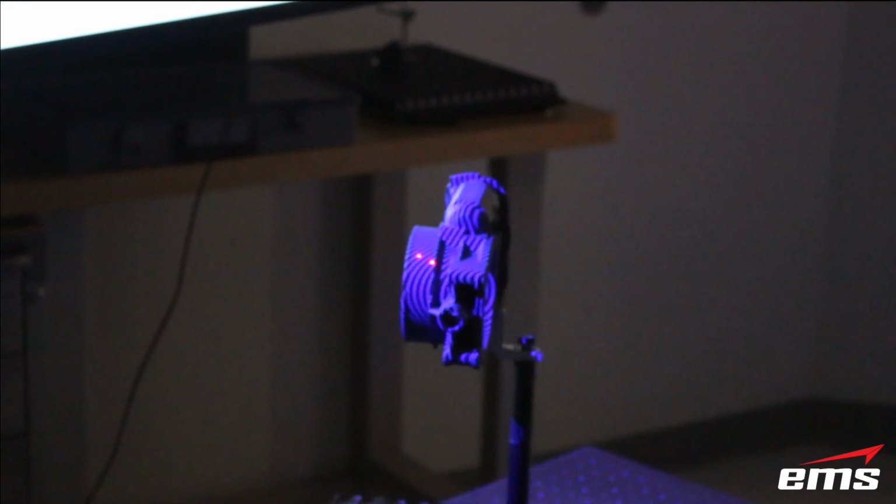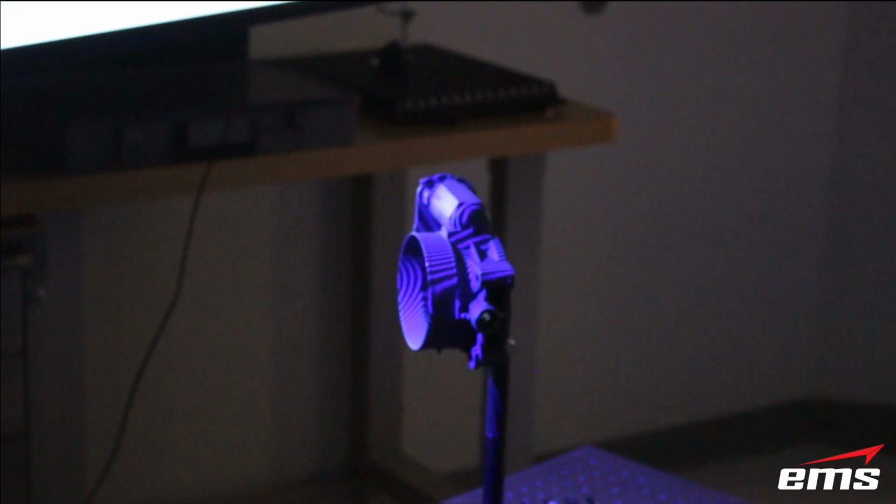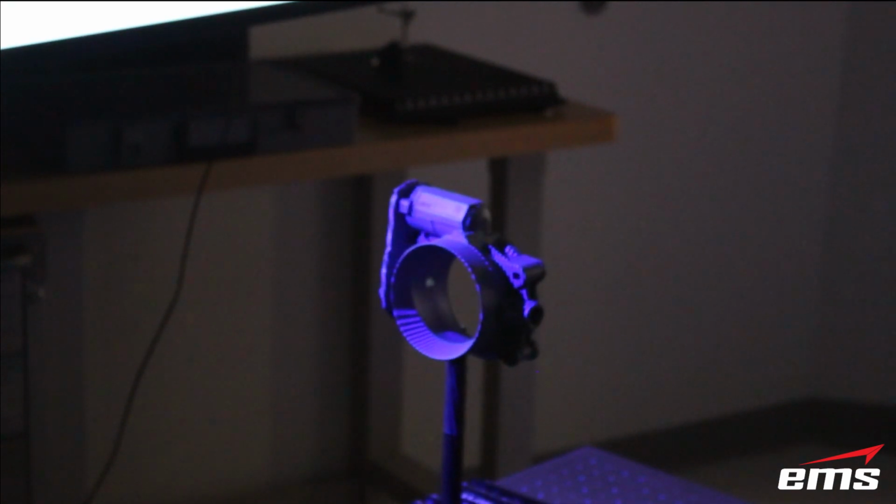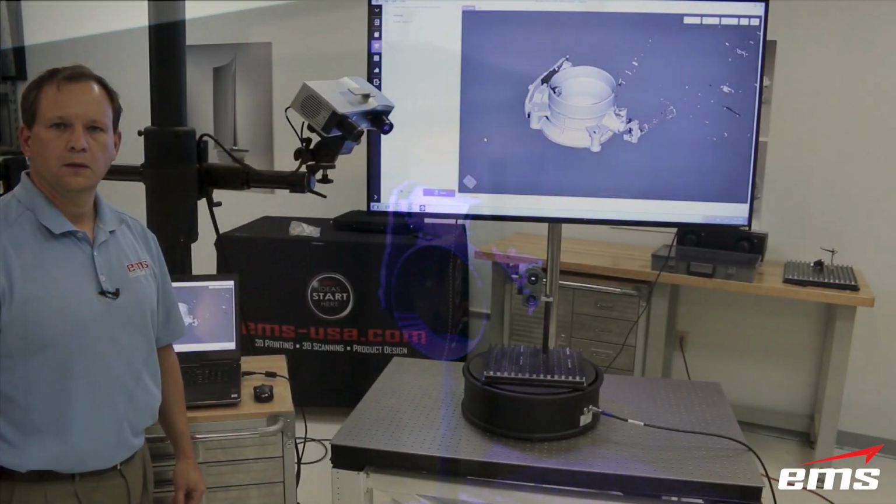That's how you know you've got your right depth of field. Again, this has a pretty big depth of field of probably about 8 inches or so. So as long as you're somewhat centered on those two laser lights, you're fine. So that's really the process. It's just rotate, scan, rotate, scan. And we'll talk here in a minute about other methods besides just using the rotary table. There are other methods to scan parts.